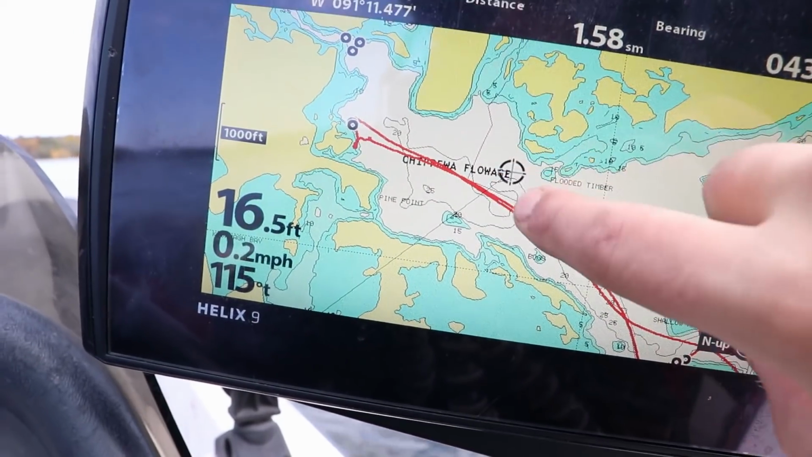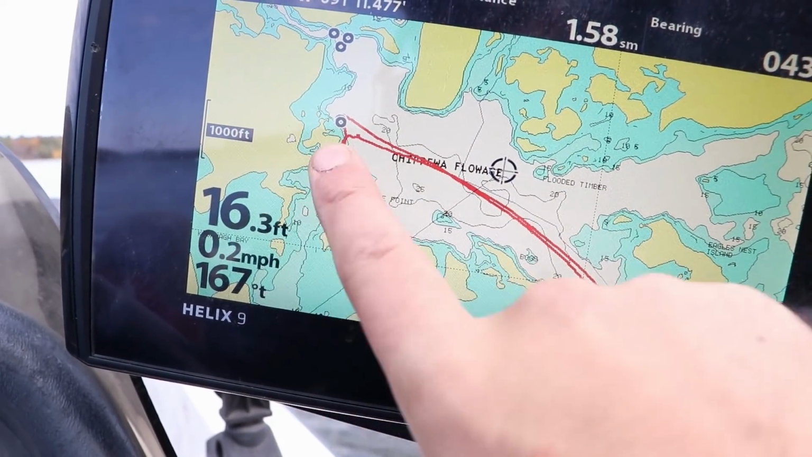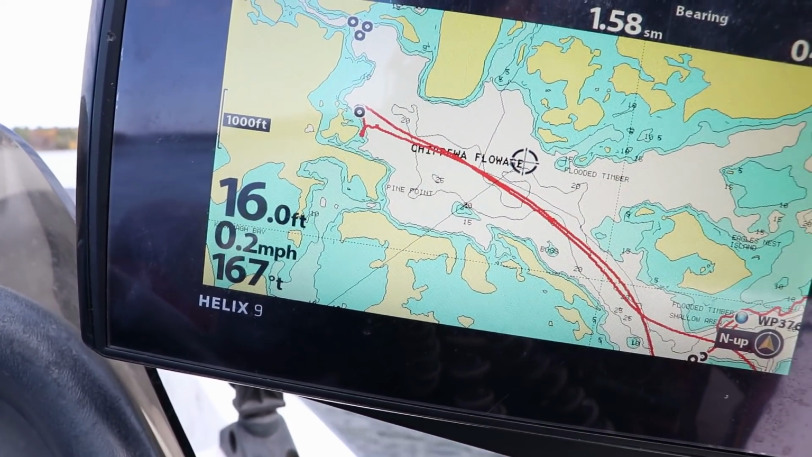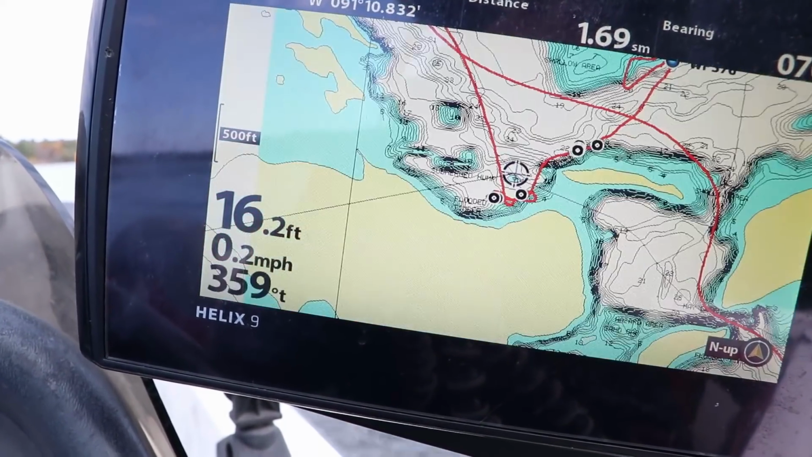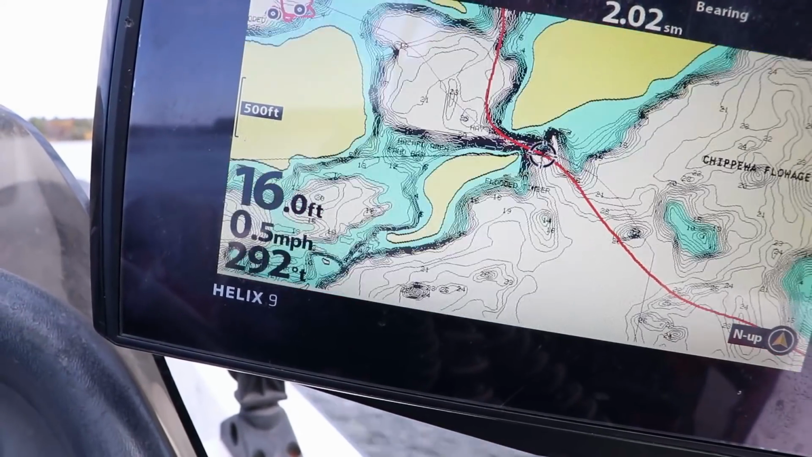So there's another creek channel that comes in, and there actually is another creek channel that comes in this one. It's just not marked. There's some brush piles up in this area. Again, absolutely nothing on these brush piles. So if you come out here and you're looking for fish on the brush piles, they are not there at all.